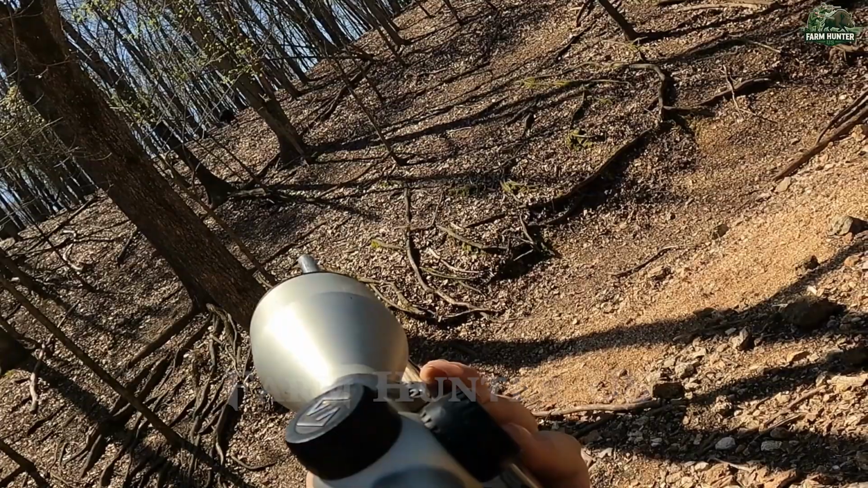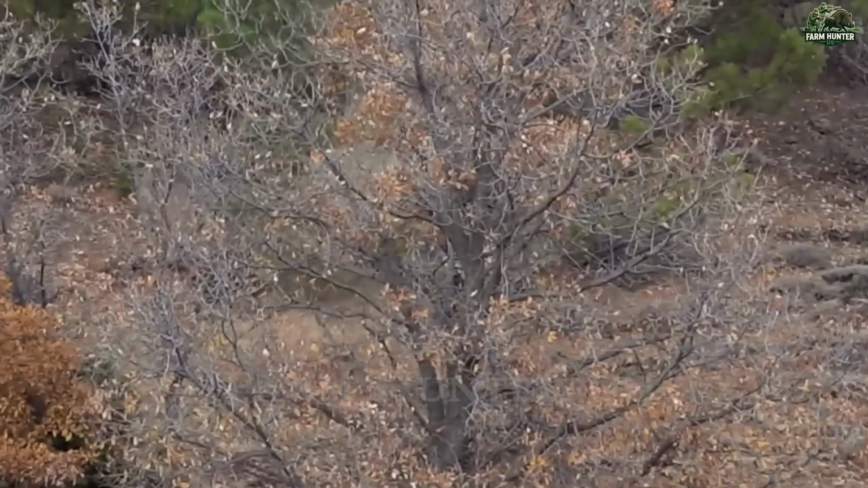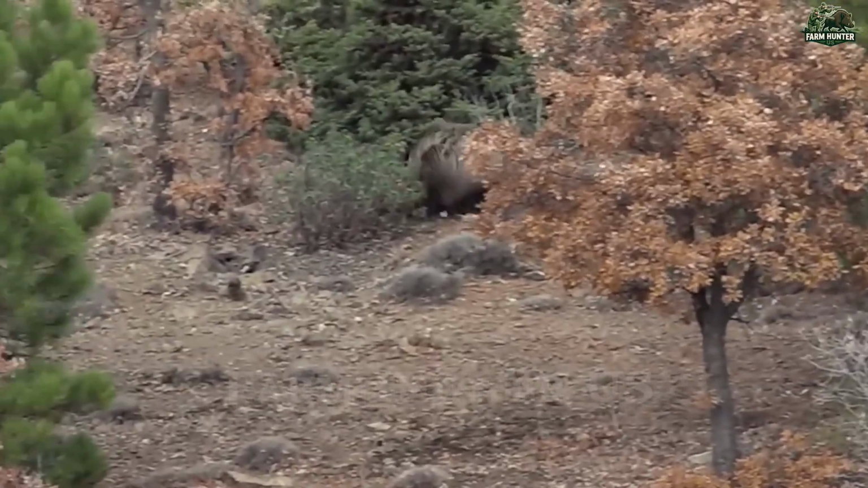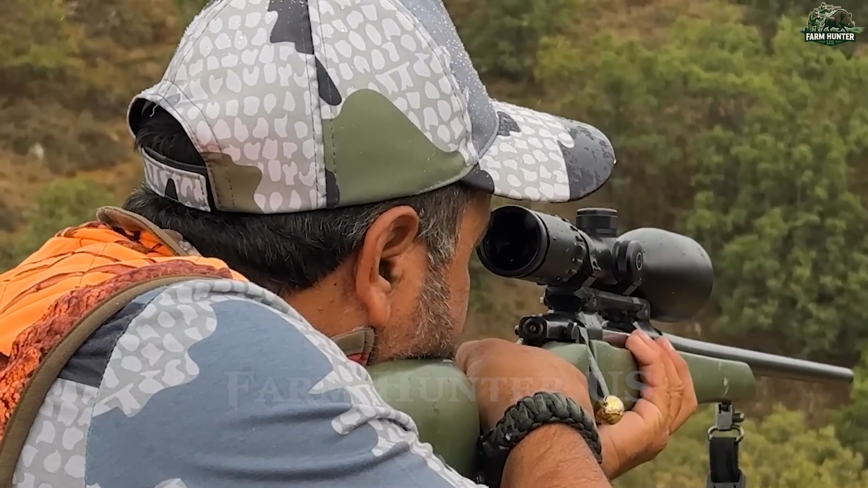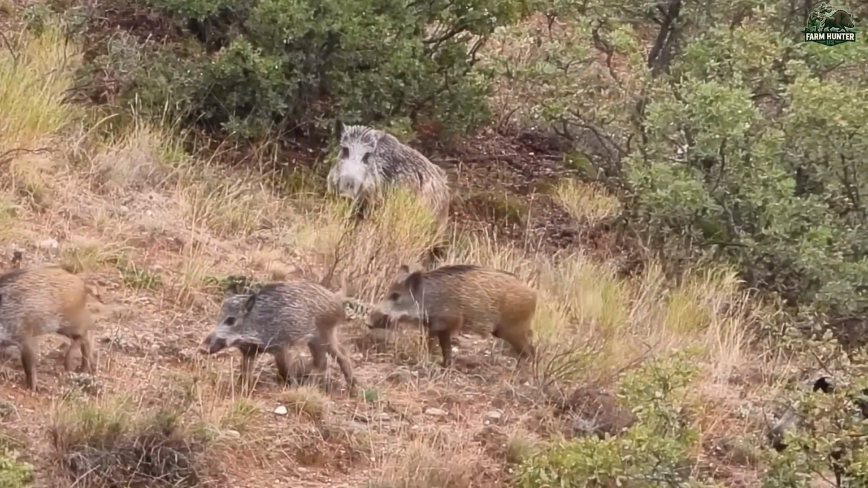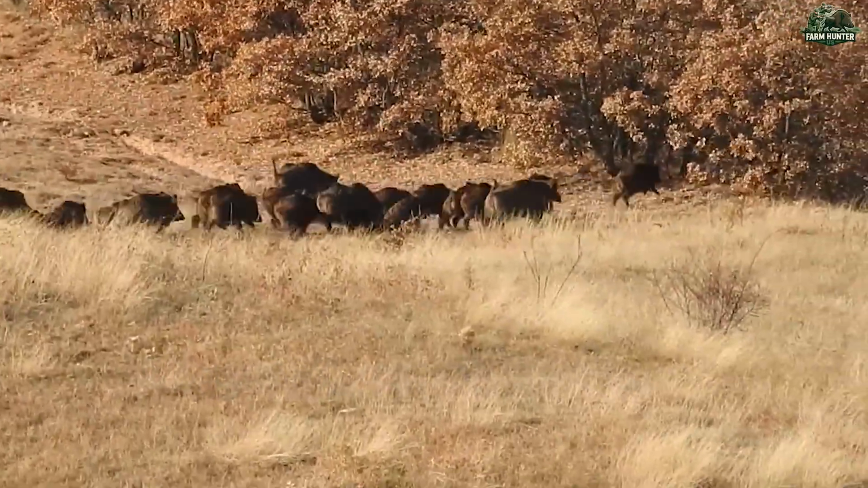In a matter of minutes, another emerged from the underbrush. Its sudden appearance caught me off guard, but training kicked in. I fired, and the shot landed cleanly. Each takedown felt like progress, but the constant appearance of new targets made it clear this wasn't a contained situation. It was a full-blown infestation.